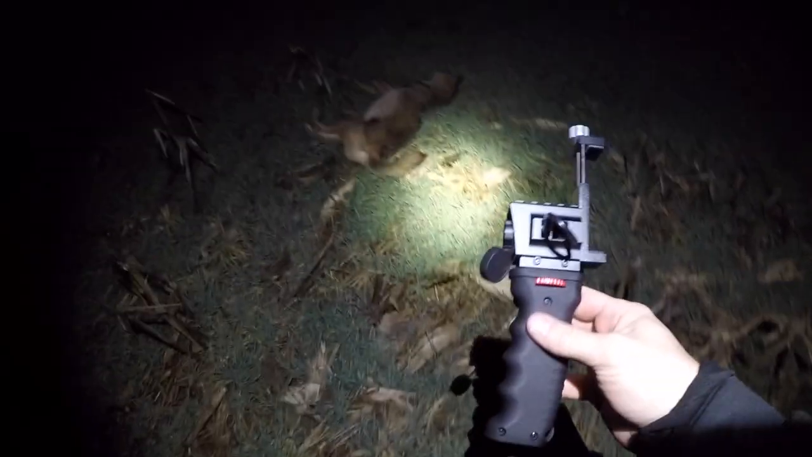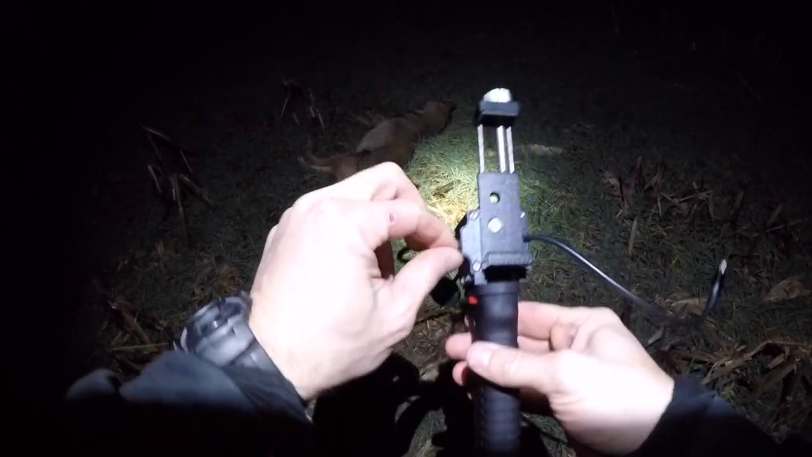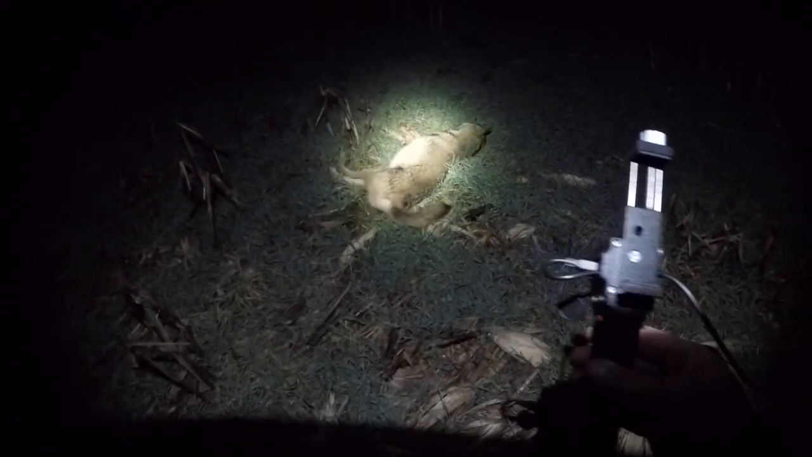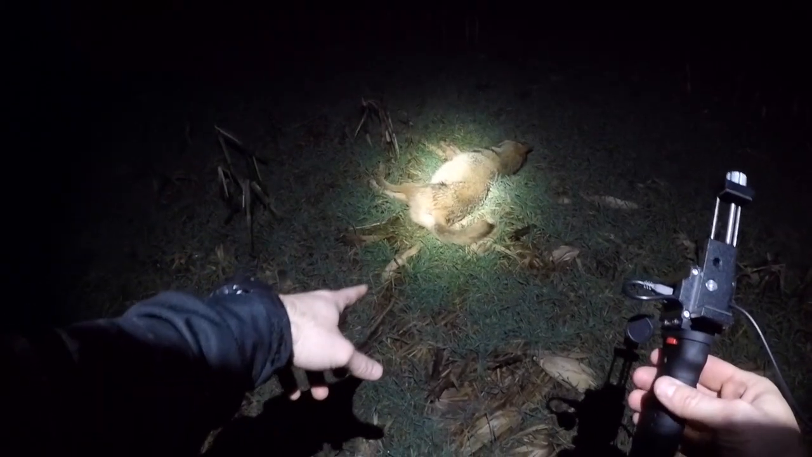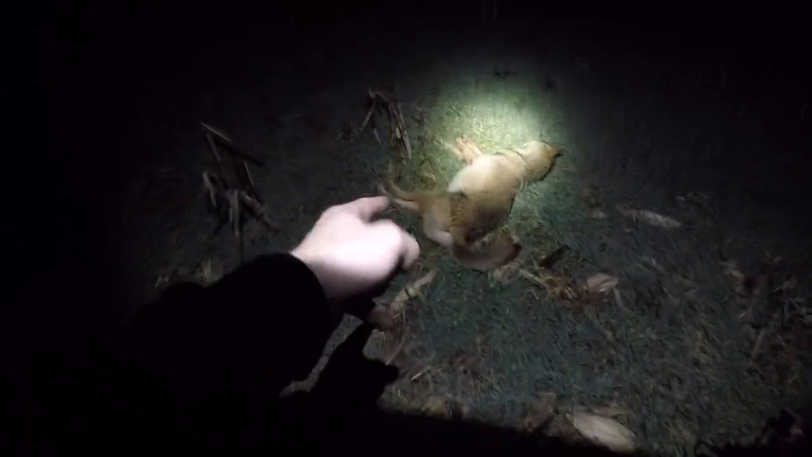Well, guys, testing out the new IRA little handheld thermal. It's pretty neat. Walked right up on this dog. I don't know what he is yet. I hadn't got to him. I'm guessing he's going to be a male. He's going to be a young male, if I was a betting man. Yep. I don't know if he's young or not. That's a pretty big old joker right there, son. That's a big old joker.